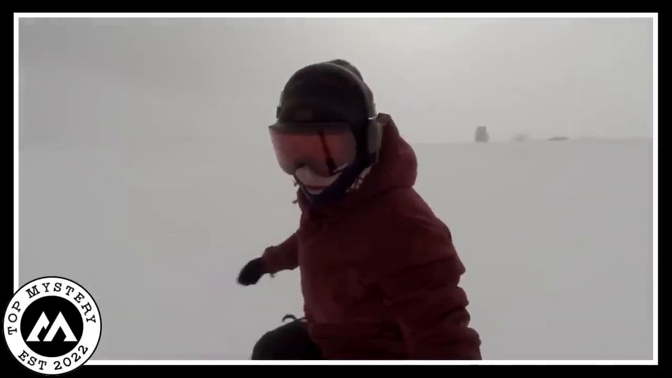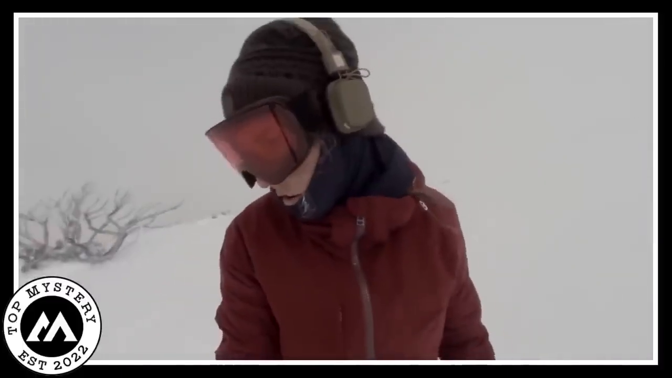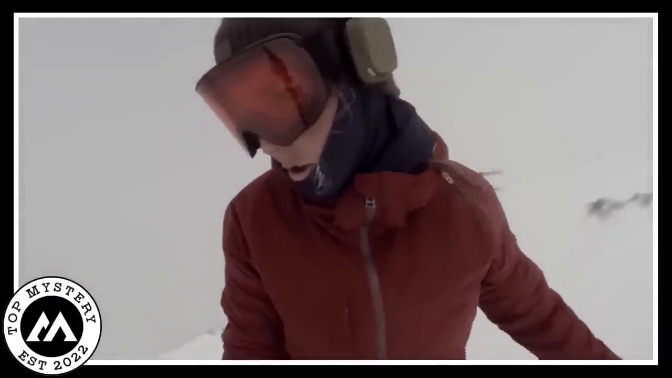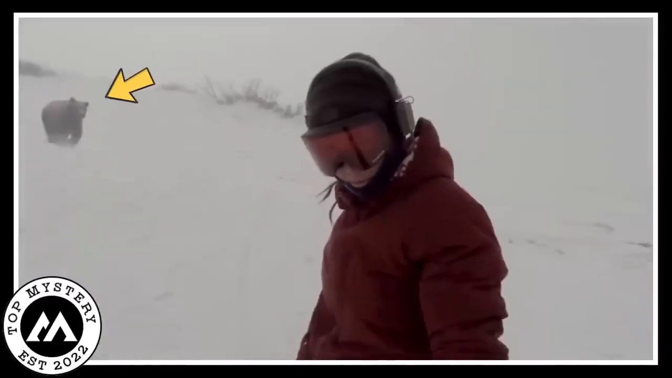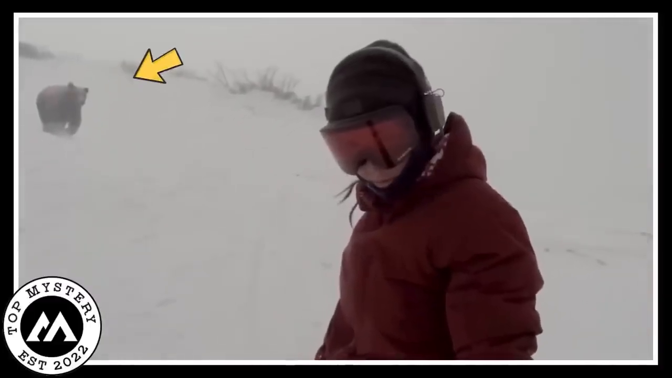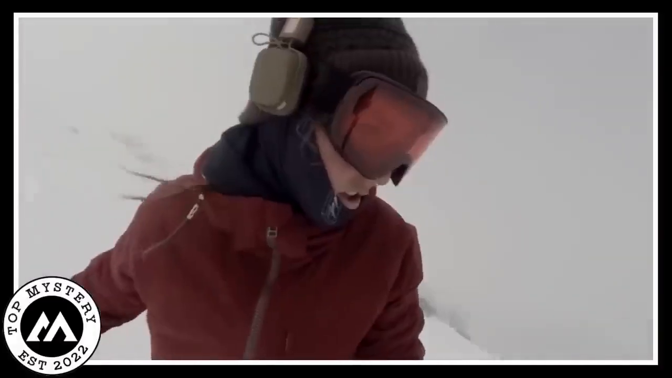It felt like time was waiting for something unexpected. If she knew, maybe her song would change. She didn't know the bear behind her. This moment in the snow stays a mystery in the video, waiting for someone to understand. Nobody knew why that bear was following her and what its purpose was. The bear might cause her harm. It was really a mysterious scene.